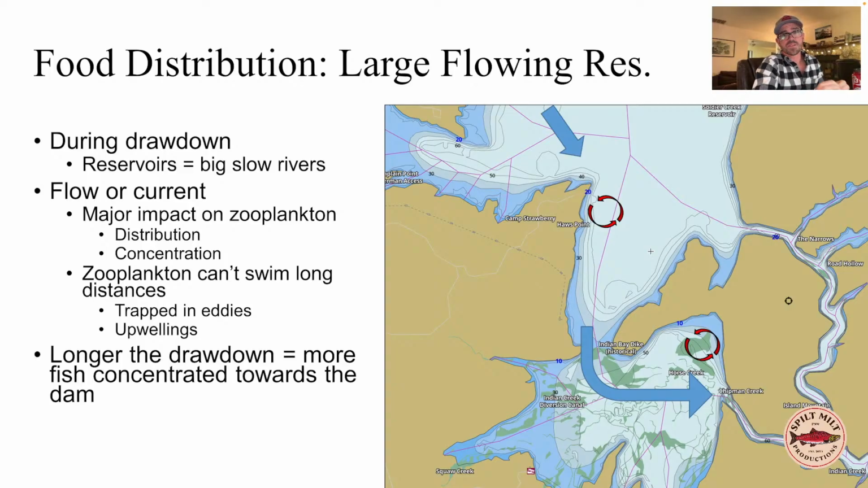Because of their small size, the viscosity of water, that is the thickness of water, to them swimming through the water is like swimming through honey. It's very thick and viscous to them. And so they can't move like miles. They can only move 40, 50, 60 feet in a day. And so they have really limited ability to move long distances. So they're really just going with the flow.